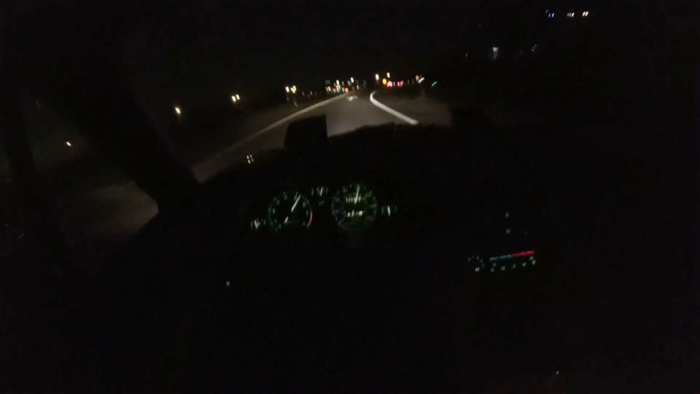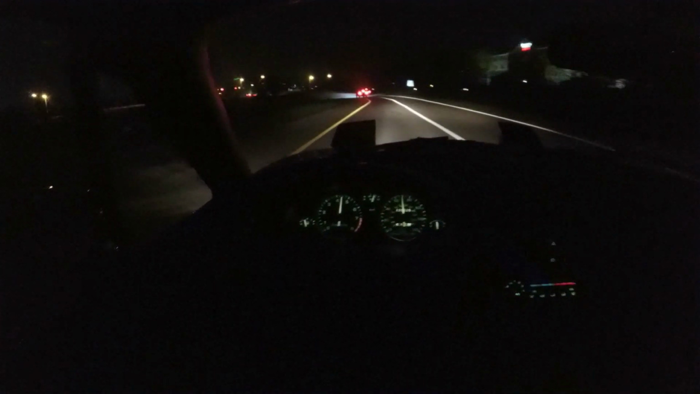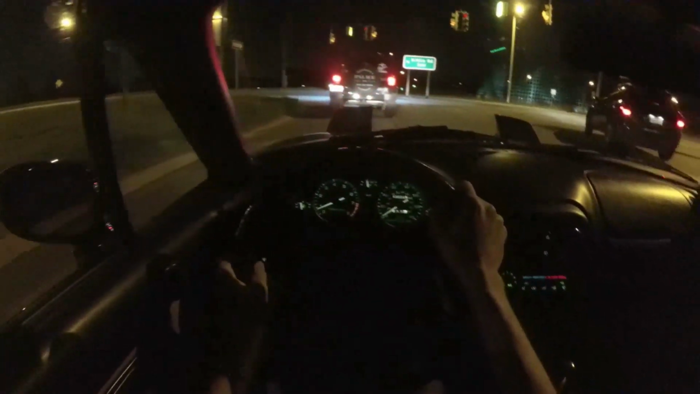This thing is so much fun to drive. It's finally dialed in. The alignment made such a big difference, and I think corner balancing did too. I can't really tell because I'm not turning both directions as much, but the car just feels super tight.